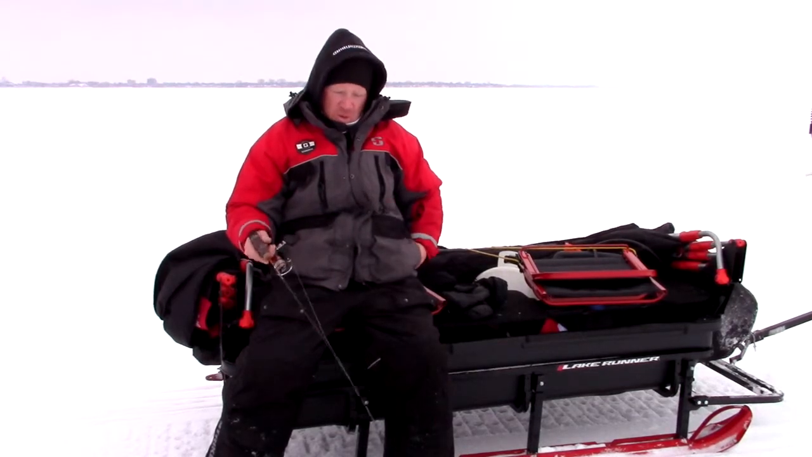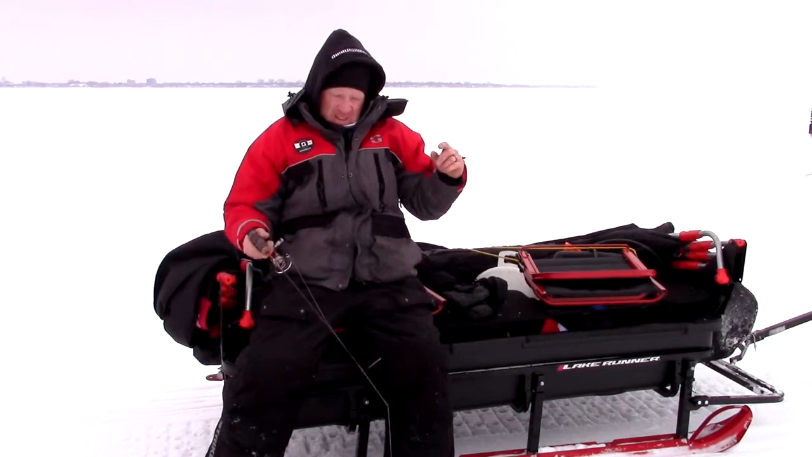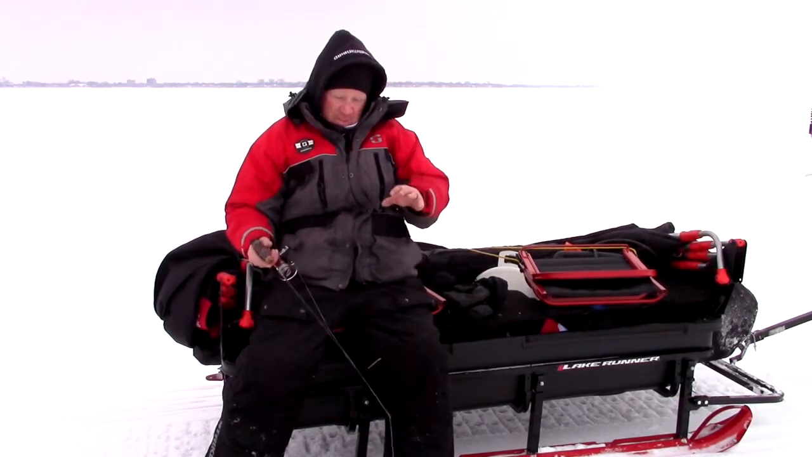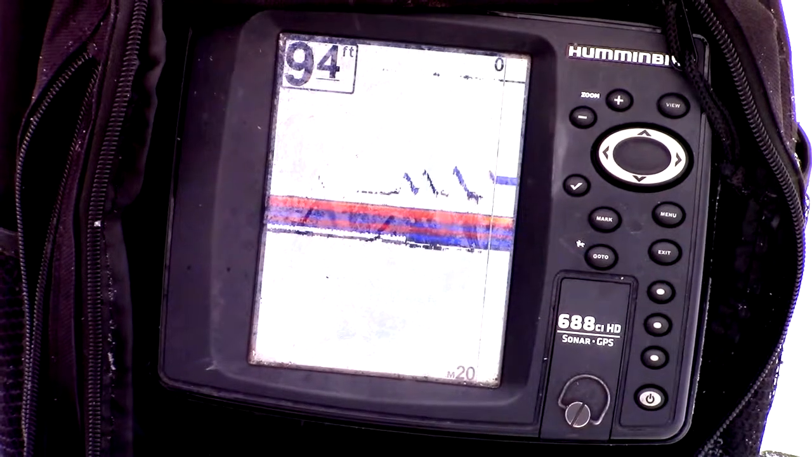What you want to do is quick little snaps. You want that line to come up really fast and then flutter back down. You want to be able to see a loop in your line and then let it come back down. And that's pretty much with every bait.